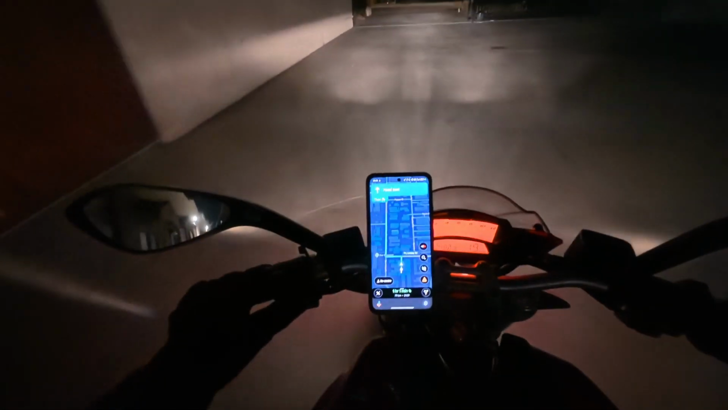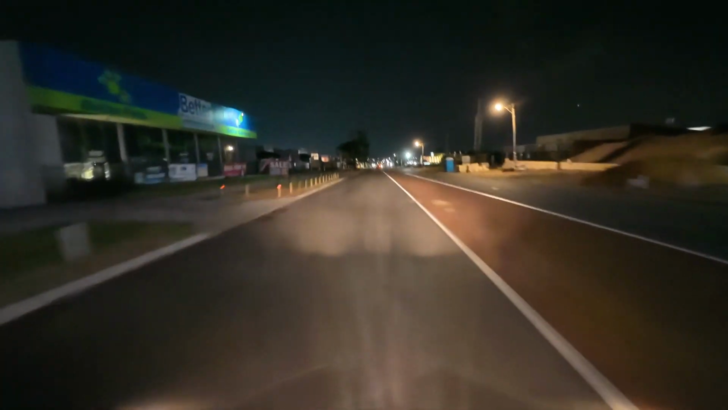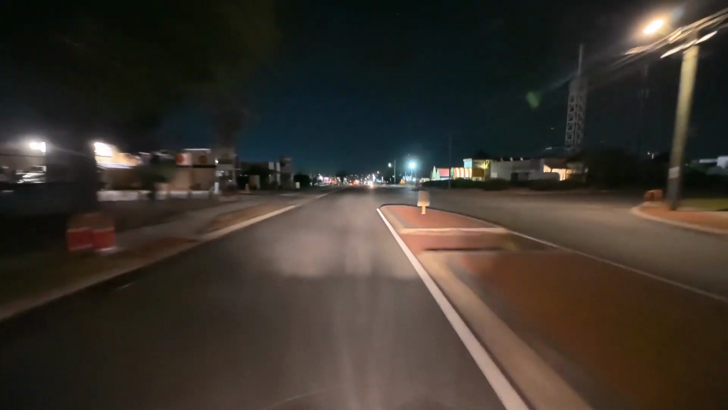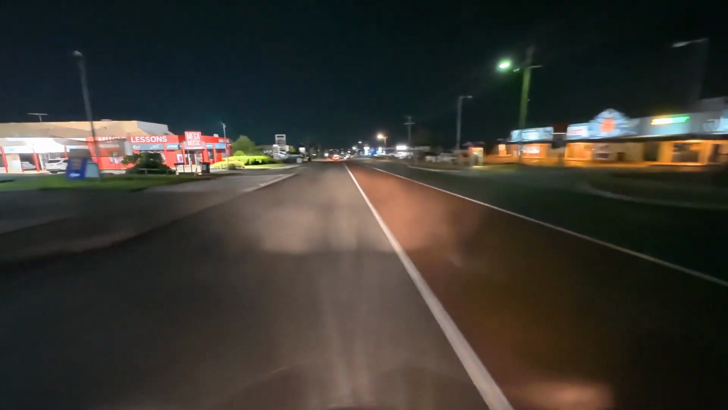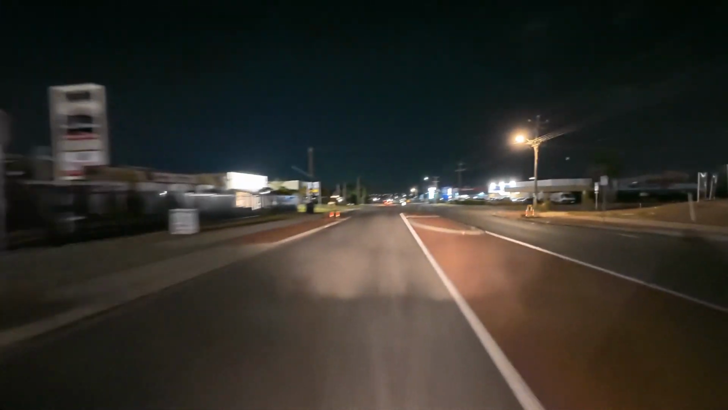Here we go. God, it's so nice riding at nighttime with the screen open. Everything looks so beautiful and it just feels so fresh. We'll see how long I can keep the screen open for though, before it gets a bit much.